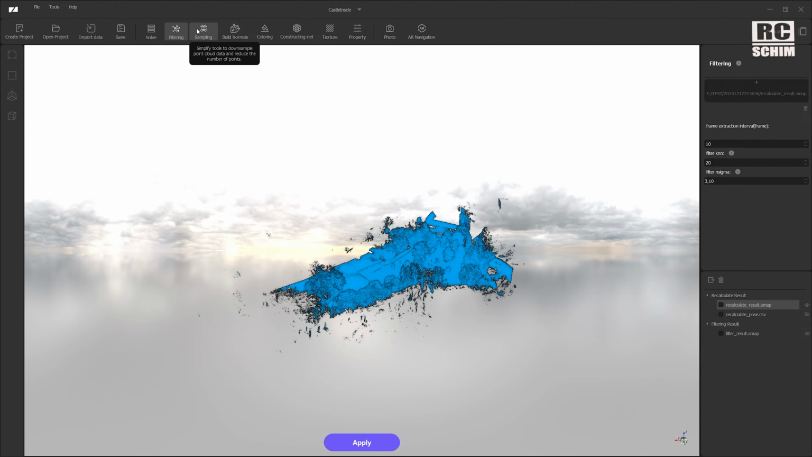With sampling, you can further reduce the size. But yeah, I really want to keep this video a bit shorter and don't go into the detailed steps. This is further reduction. These normals are used for the mesh. Here you can color it.